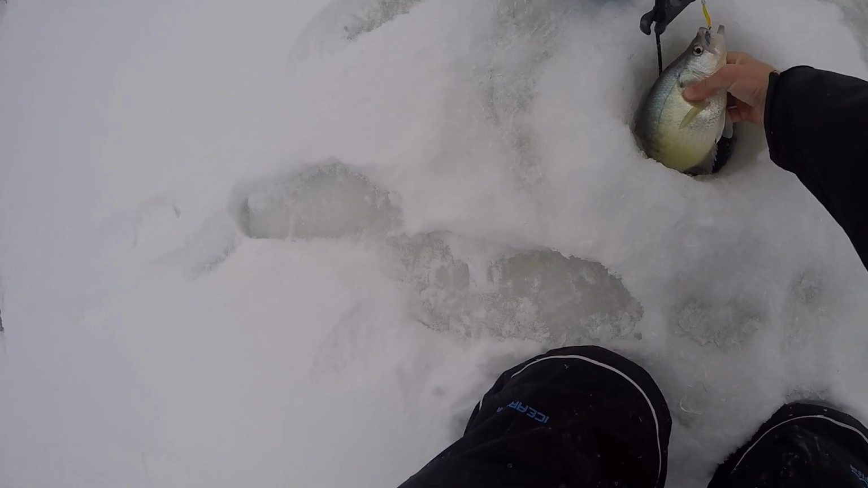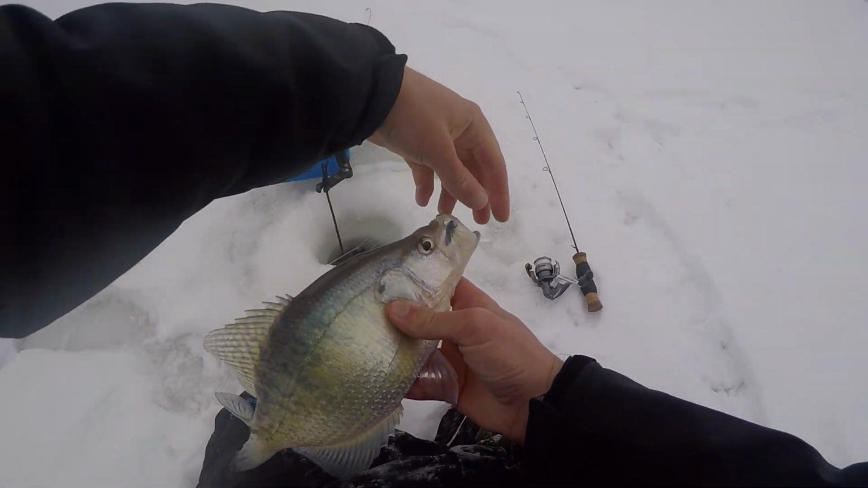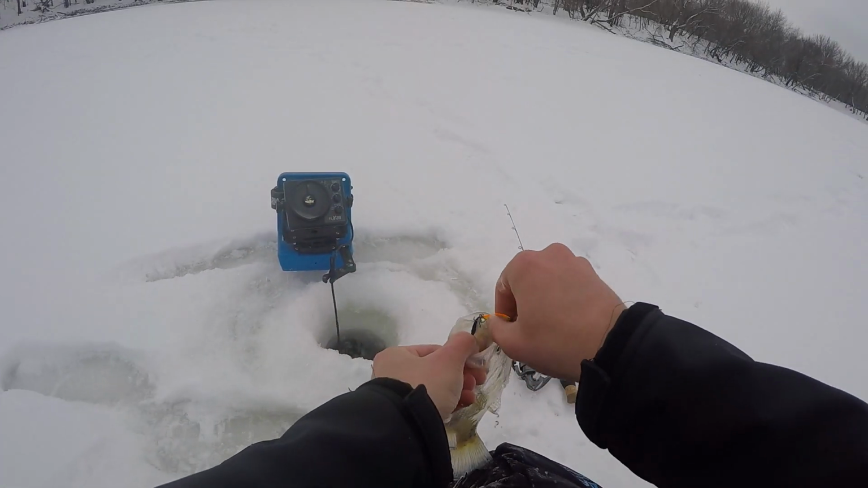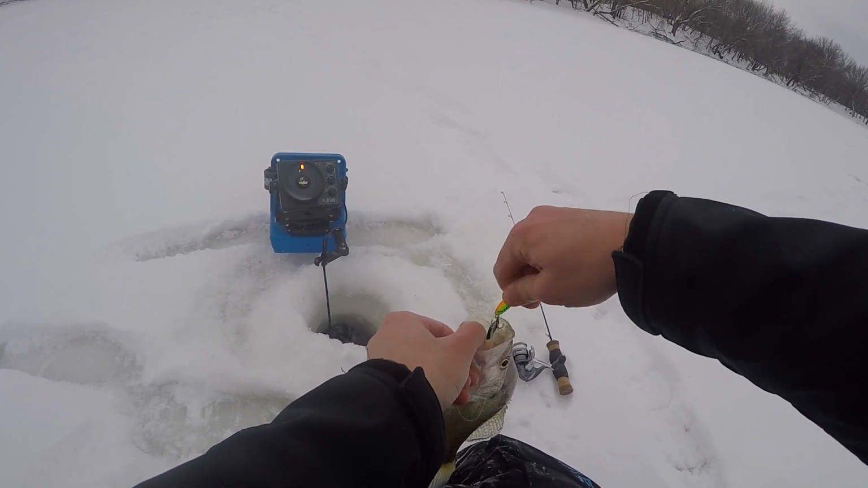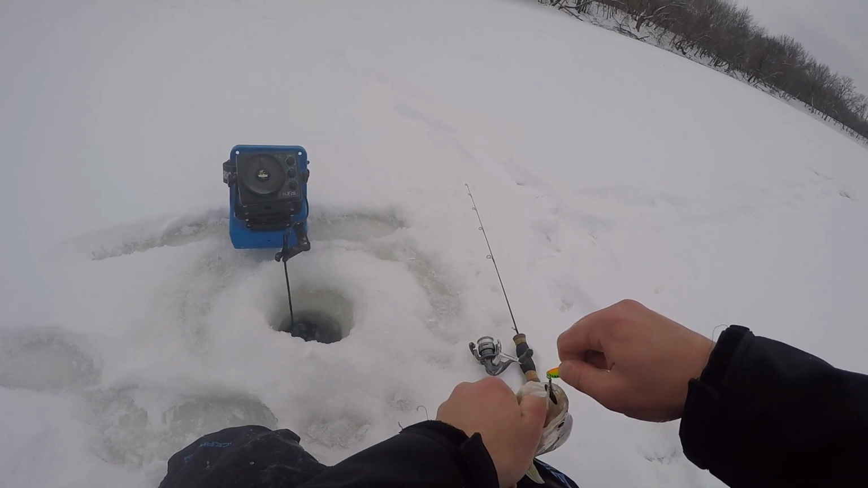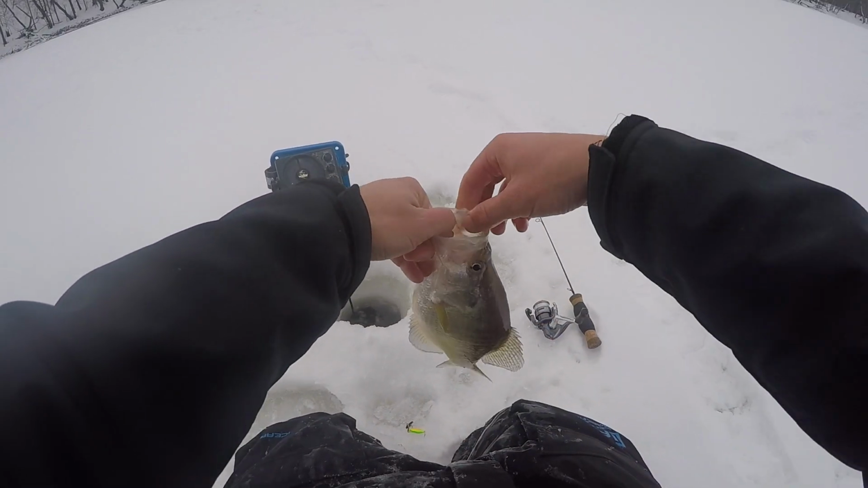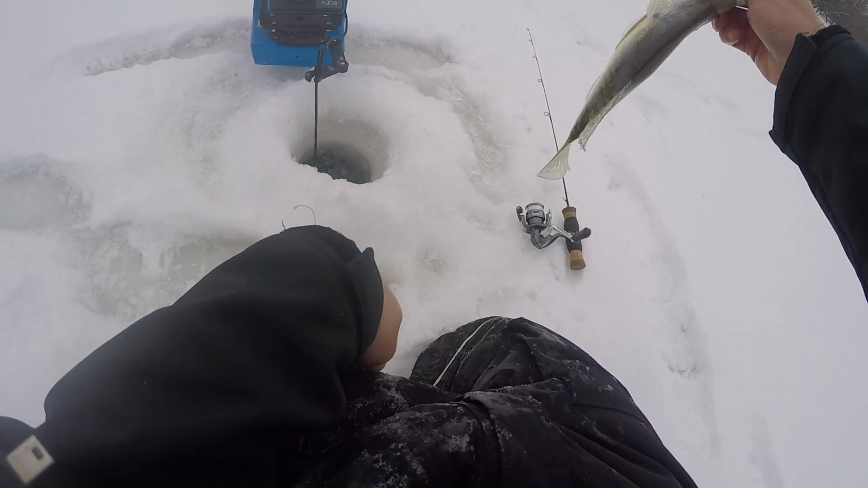Crush City. That's a big one. Getting bigger. Mine have slowly been getting bigger. Griff just skipped to the 12 inchers. I've decided to work my way up. But what's good to see is I just put on that Mackie Minnow XL. This guy's all tangled in the line.